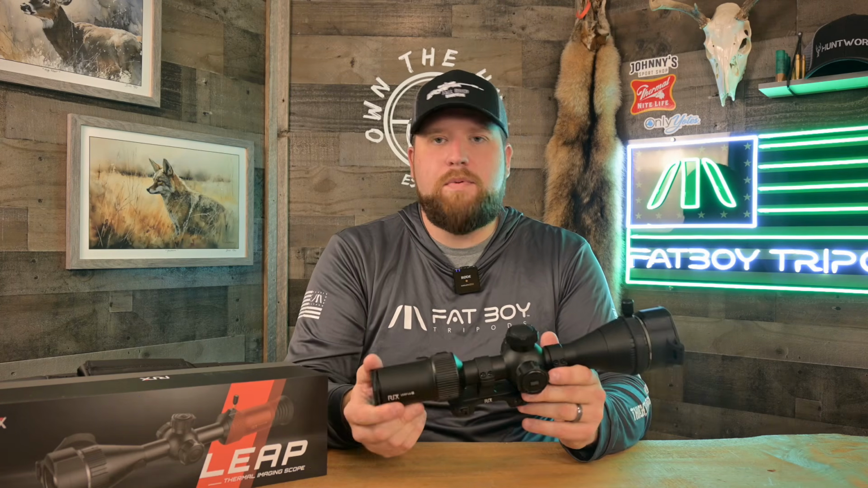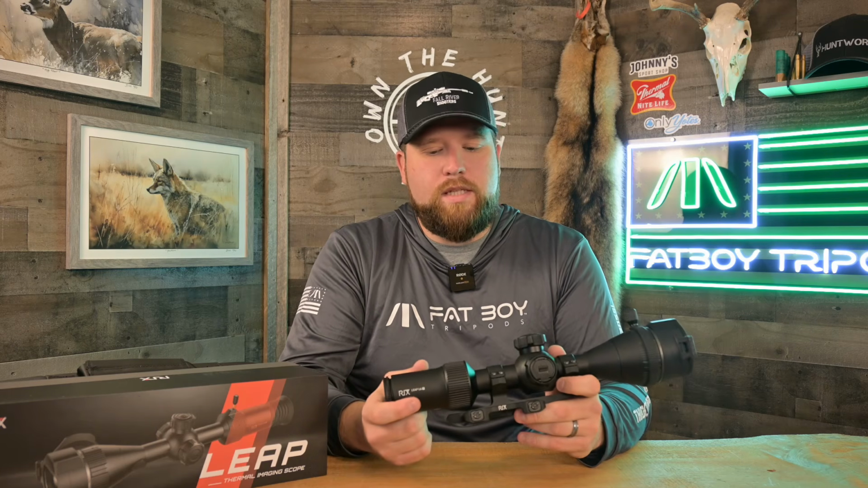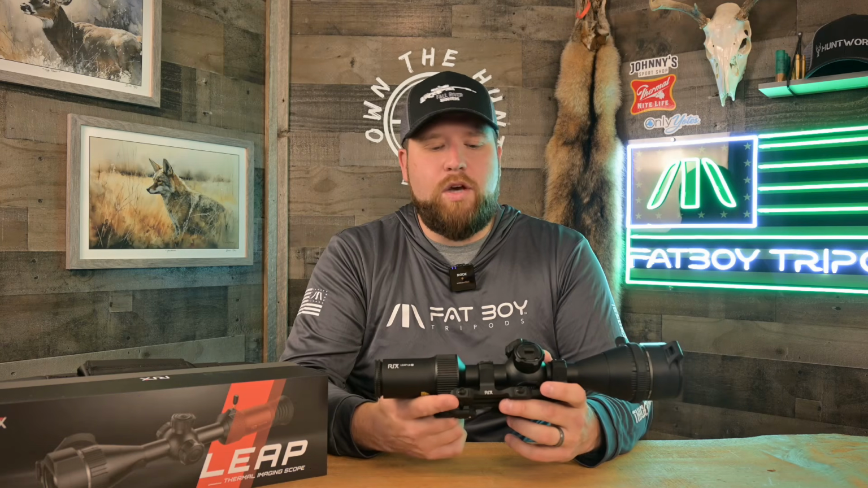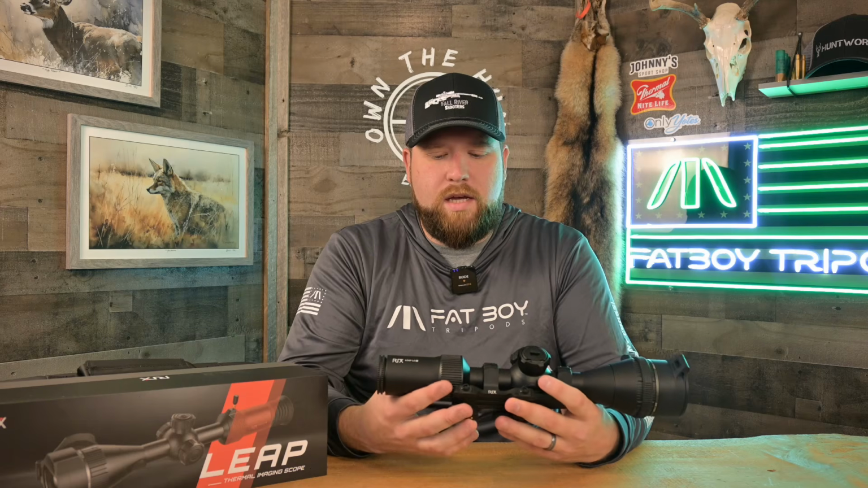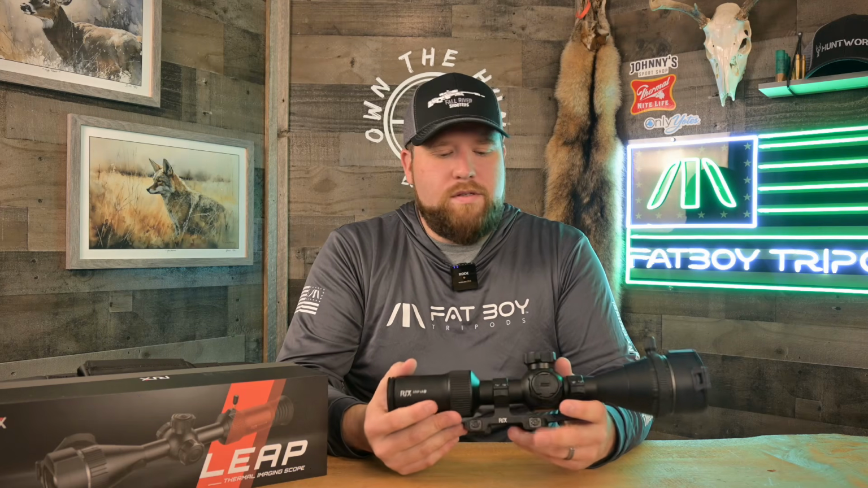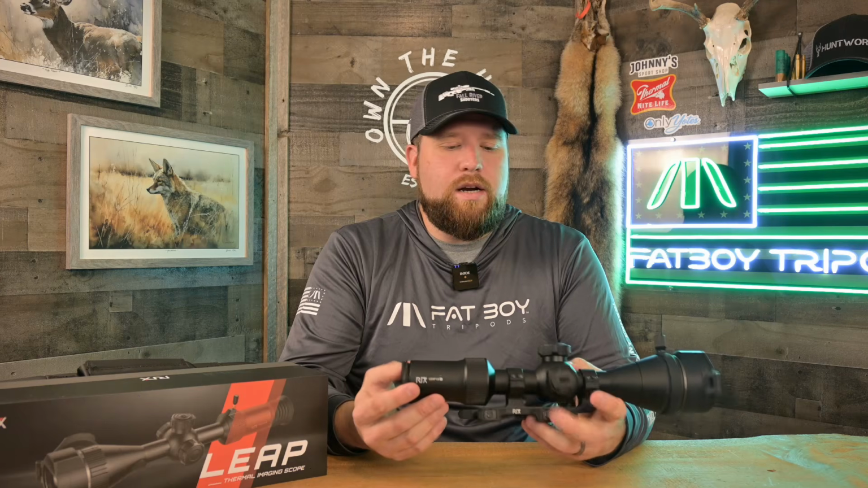This scope starts at 2.8 base magnification, by the way. That's probably a pretty important spec to a lot of you. It's a generous 2.8. I think it stacks up with pretty much all 3x base mag scopes that I've used. I wouldn't not pick this scope if you really wanted a 3x scope. This is basically 3x. I would say you're not going to be able to notice the difference. Field of view is also really nice, with that big screen in here. It's a good scope, really nice to use.